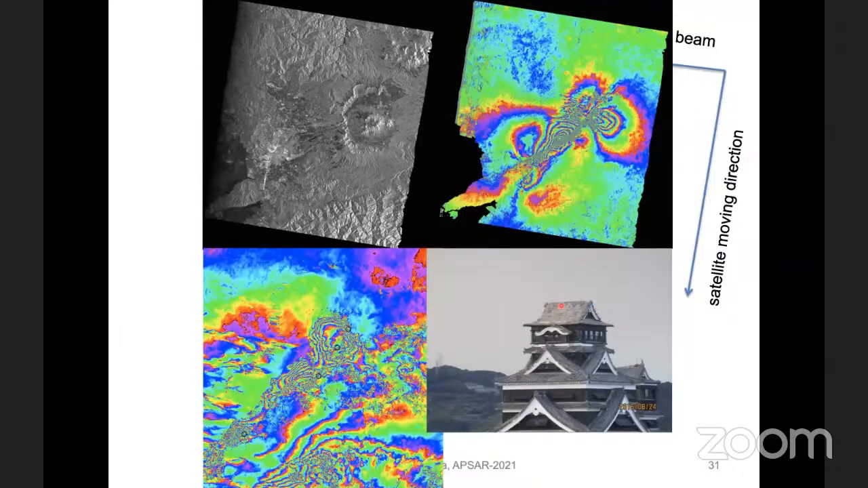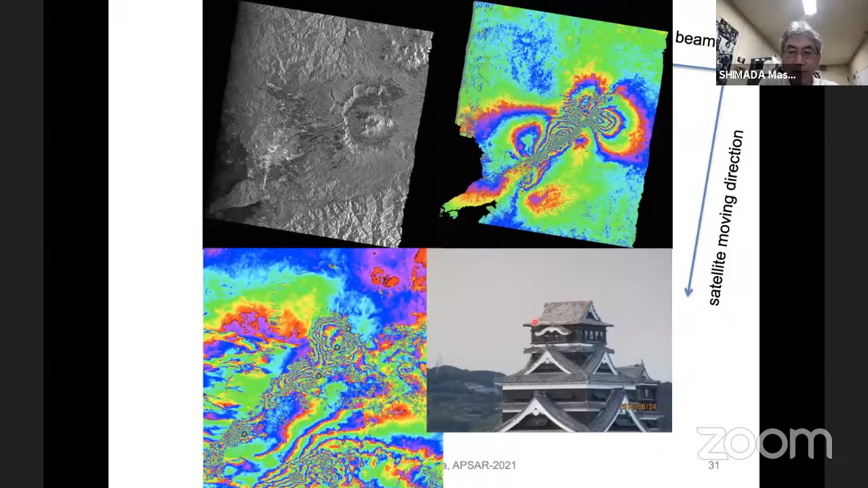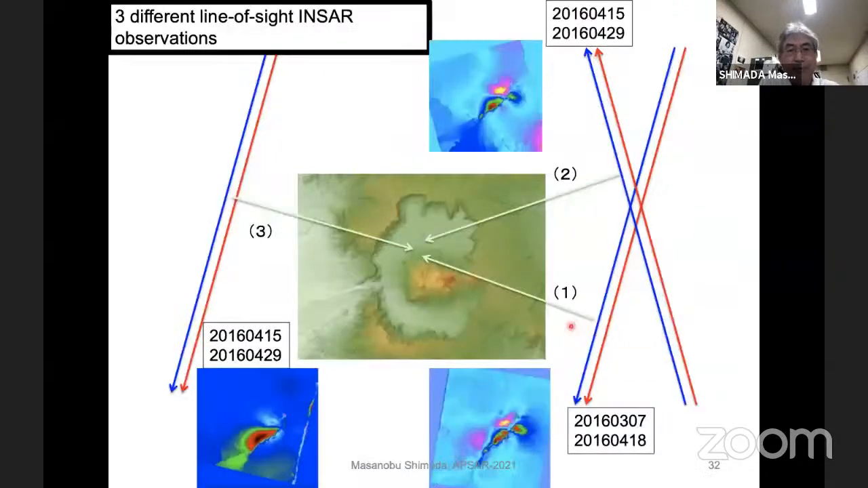Currently it is recovered, but right after the earthquake, the surface roof was broken like here. And one example is decomposition of the surface deformation.